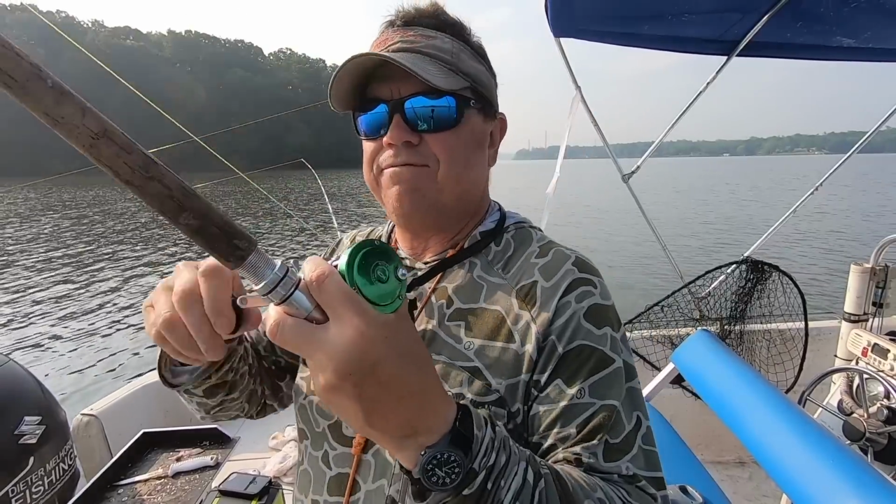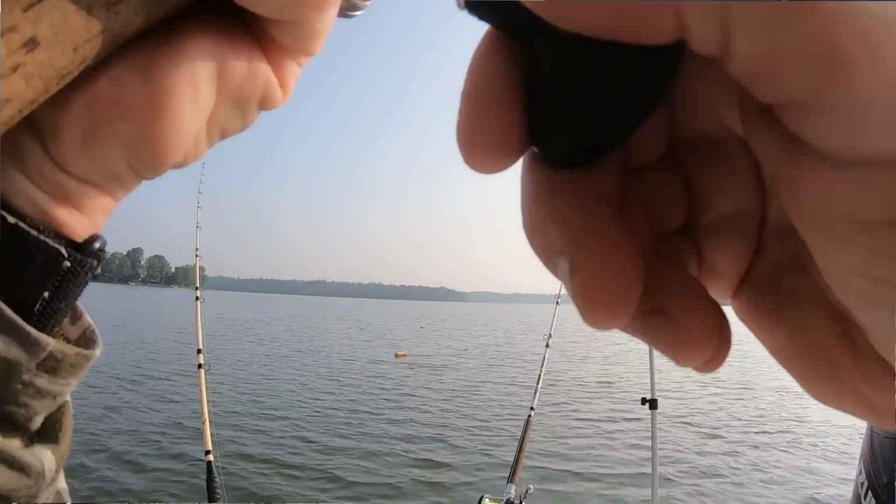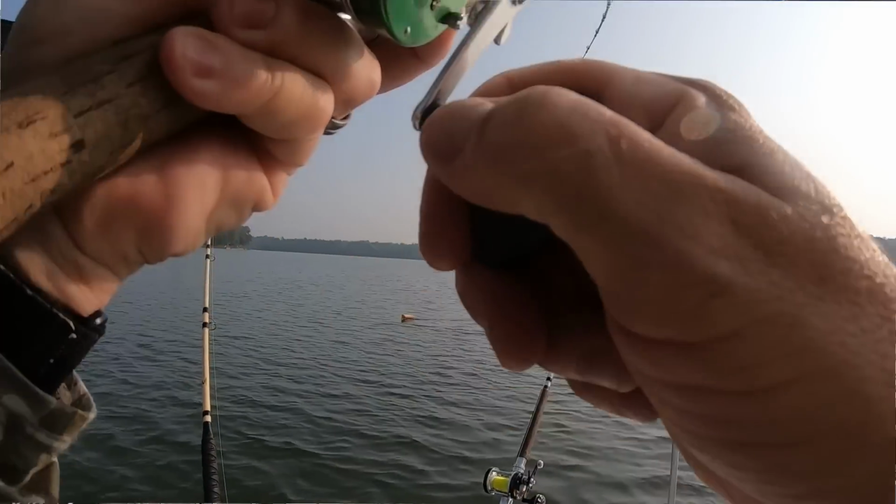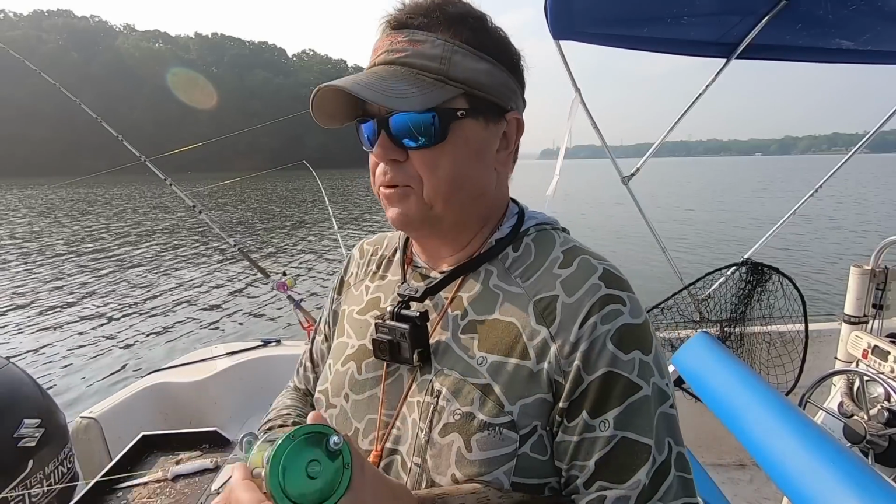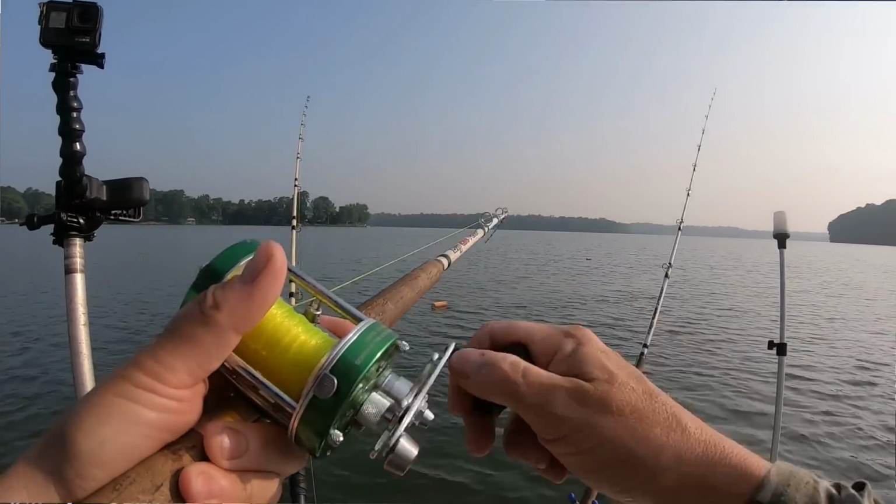We're in about 20 feet of water now, coming up out of that 35. Feels like a blue. A little bit better pull on this one. This is, I'll give you a tackle review while we've got something worth winching on.